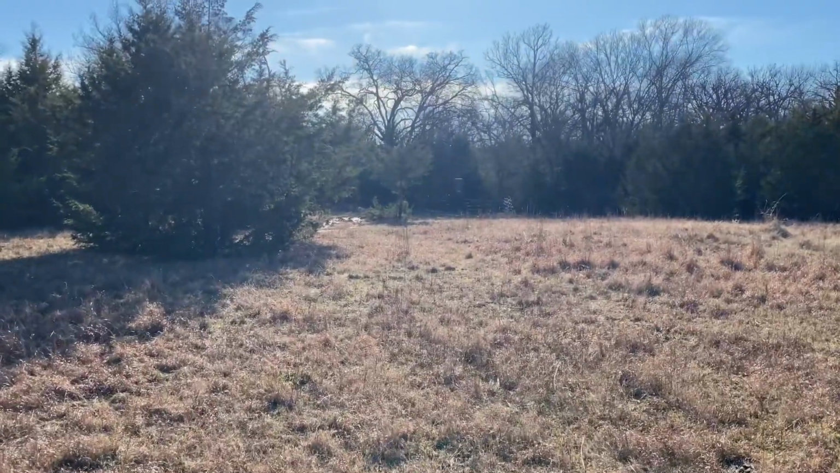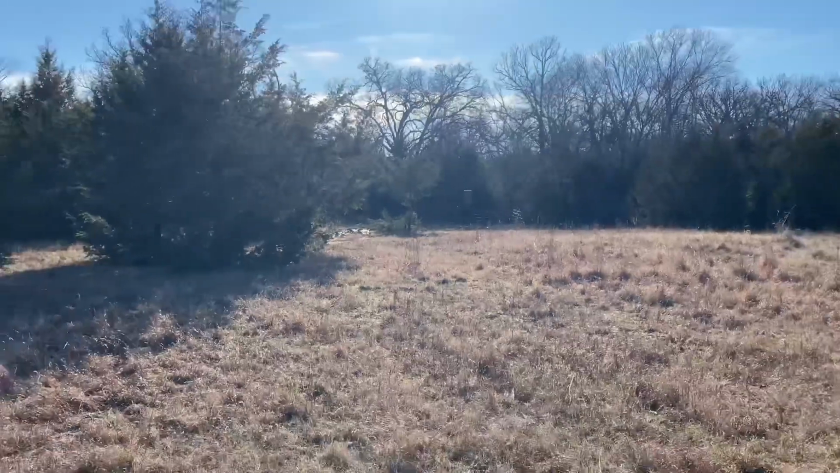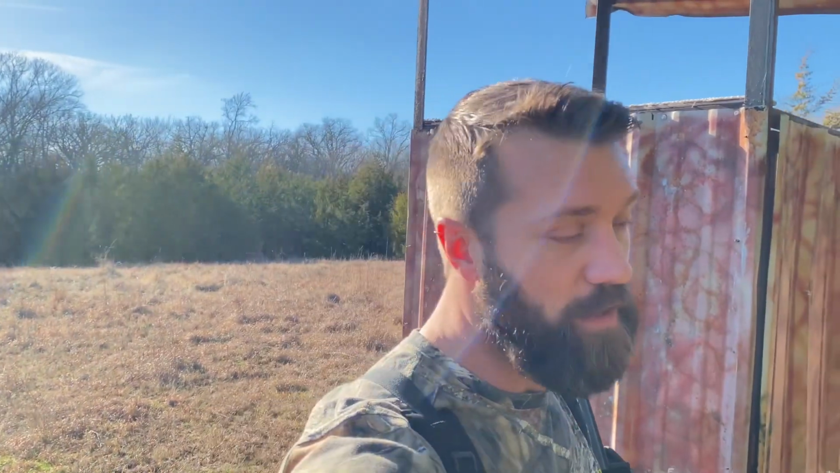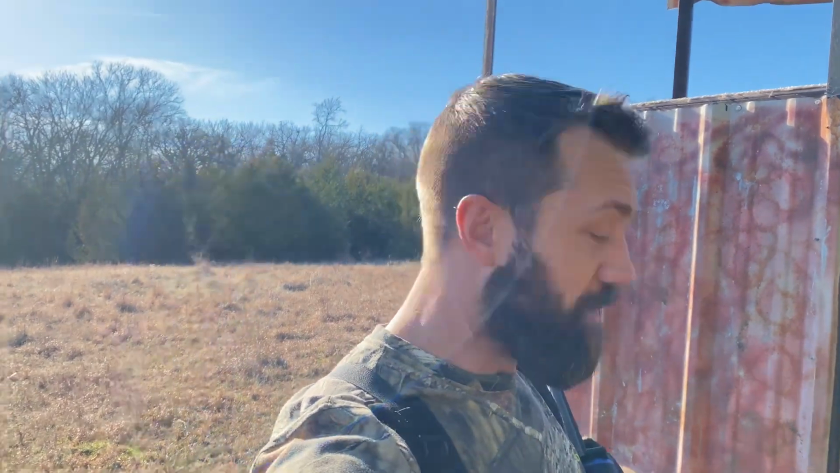All right, there is the feeder and the fencing. Here's my stand for the rest of the night. So the feeders go off at 5:30. It's like 3:15 right now. So we're gonna crawl up in this thing and wait it out. Luckily, since I have my own four-wheeler, I can stay as long as I want to. It could be 2, 3, 4 in the morning and wait it out if I want to. But it looks like between 10 and midnight, this place is getting hit up pretty good with hogs every night. So wish me luck.